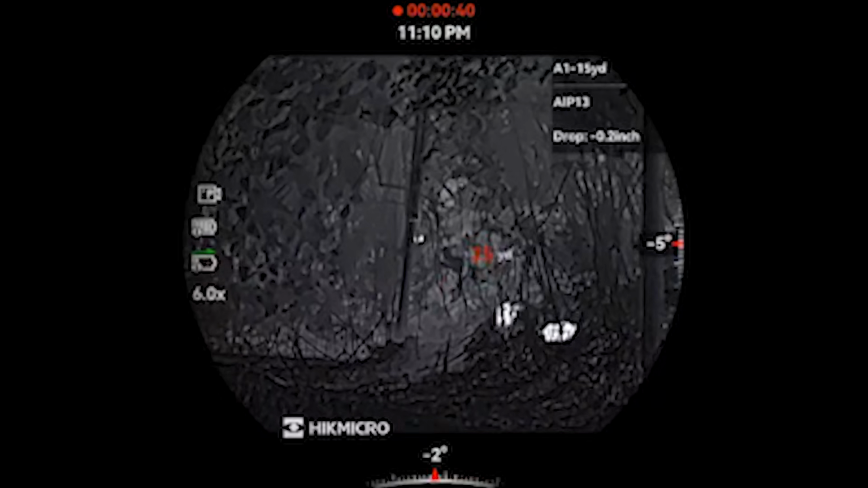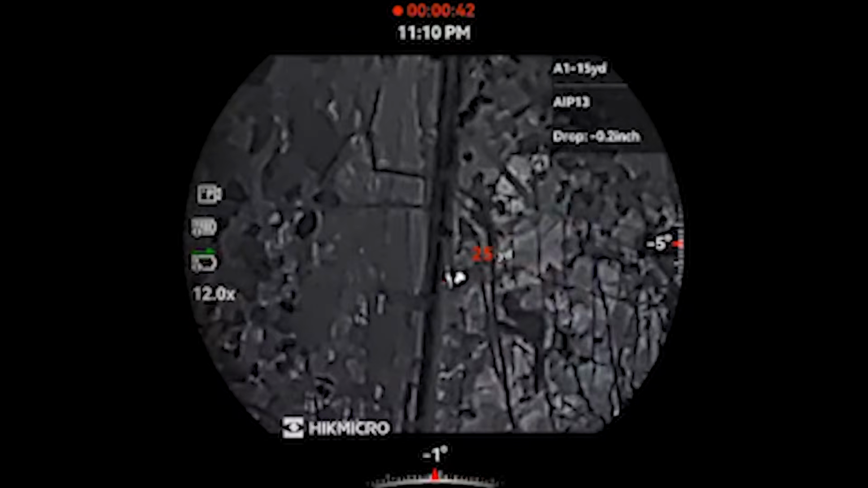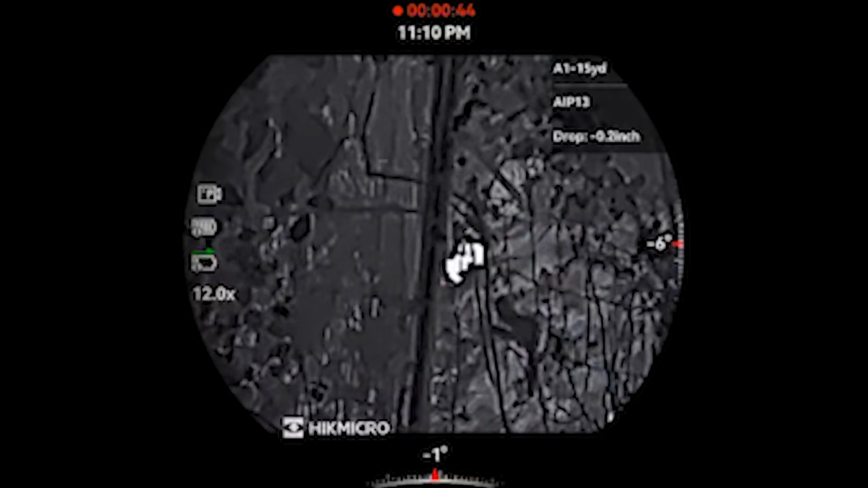I can't say enough good things about this scope. It made that evening super, super easy and enjoyable.